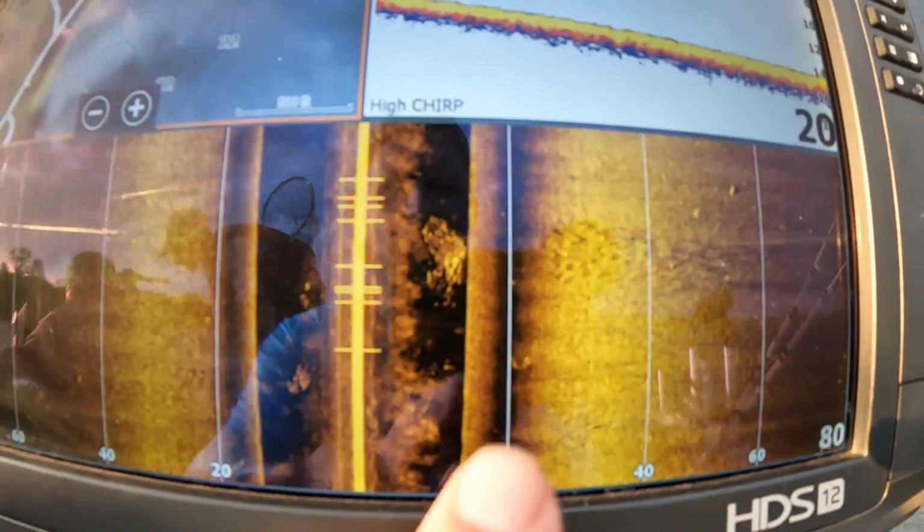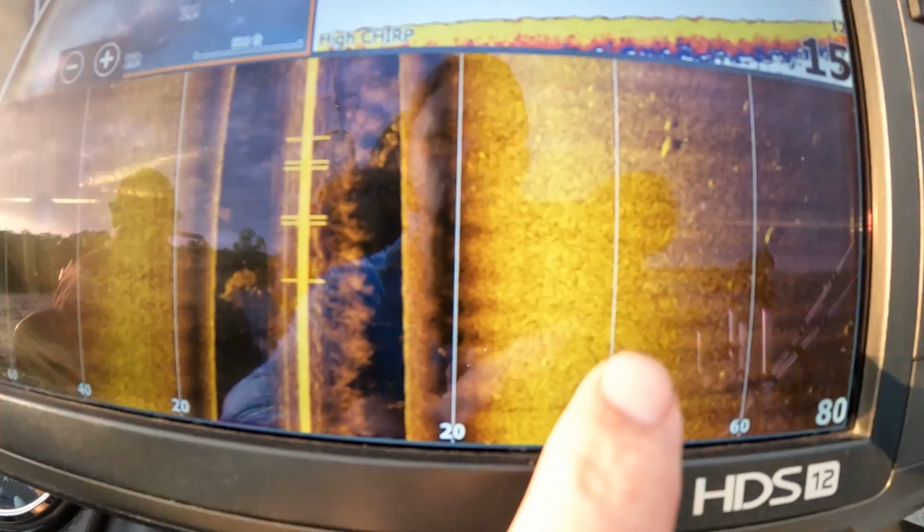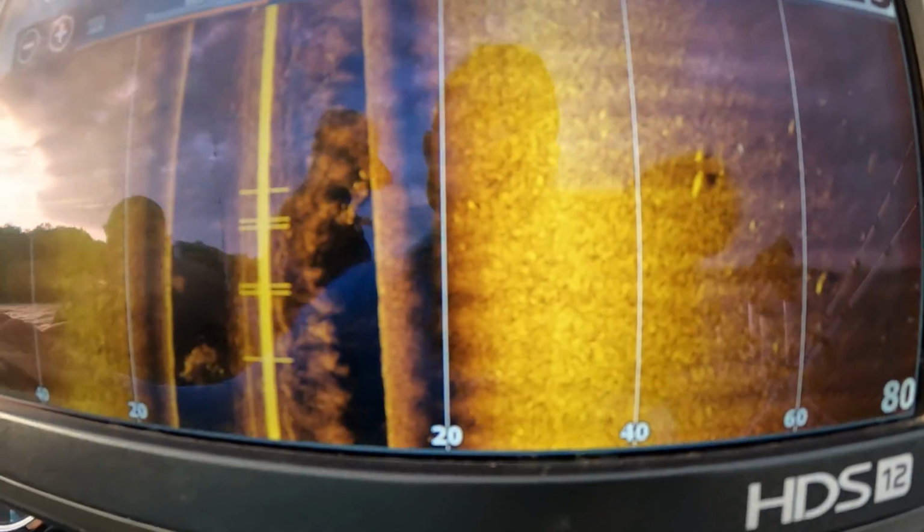There's bait fish right there. That little deal, that's a bunch of bait fish. That black right there, if you can see that, that's a shadow from those bait fish, big old school. So that mark right there, that's what a good hybrid looks like.